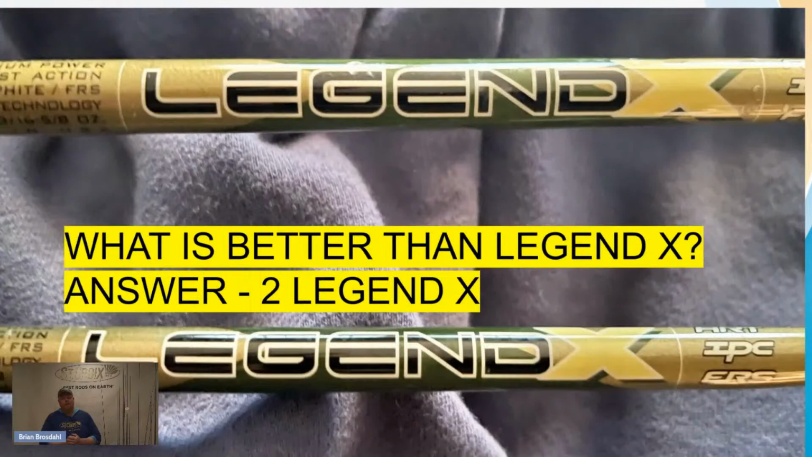So what's better than 2 Legend X rods? Oh, well, the answer is 2. And I thought that was funny because when you use a Legend X, there again, it's preference. You're getting something that's not an elite thing. It's more of a high quality thing.